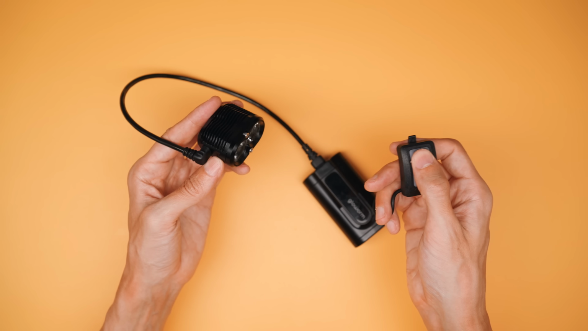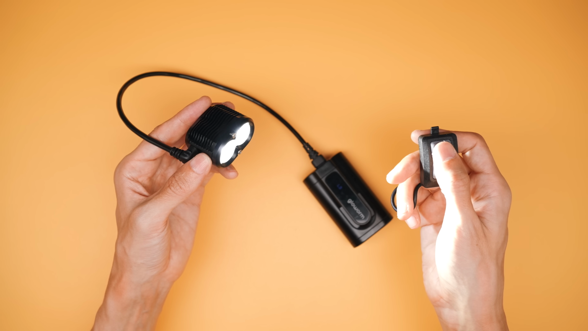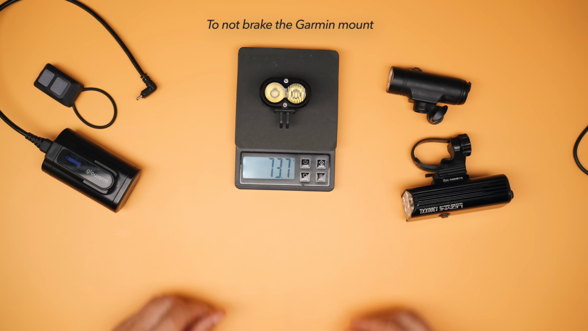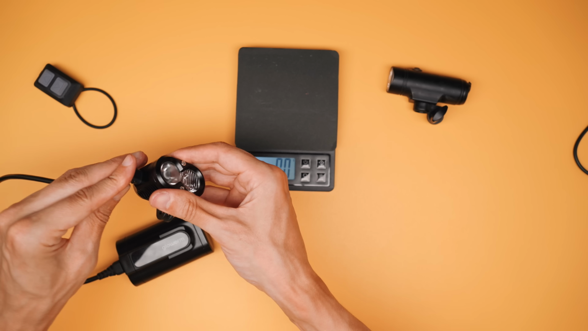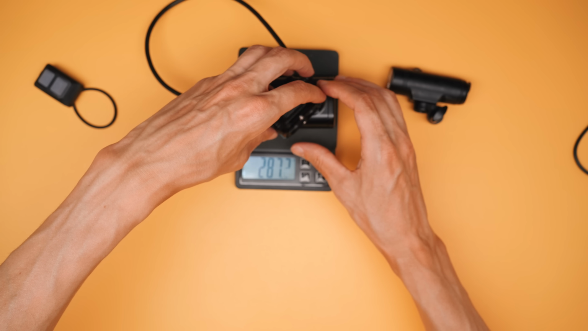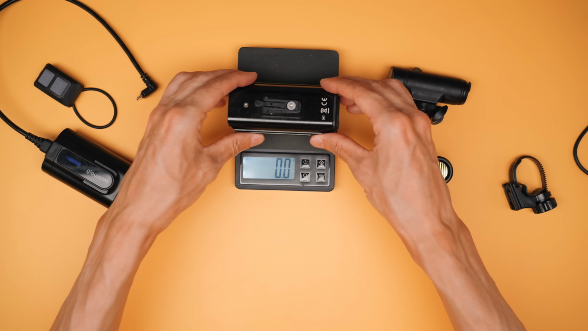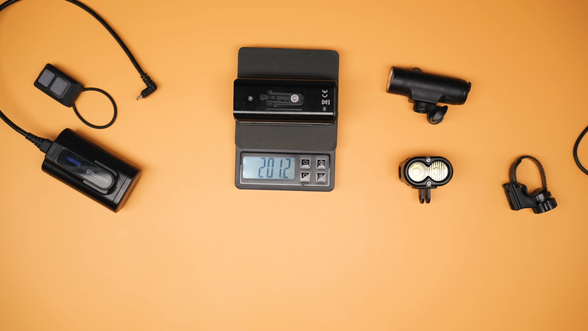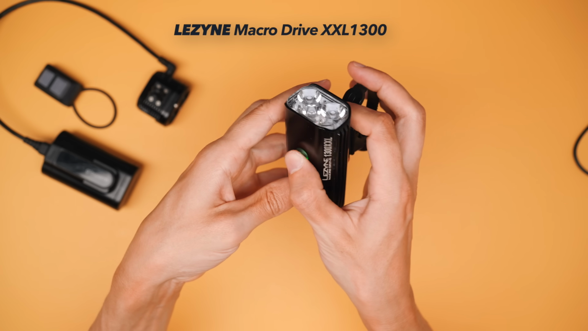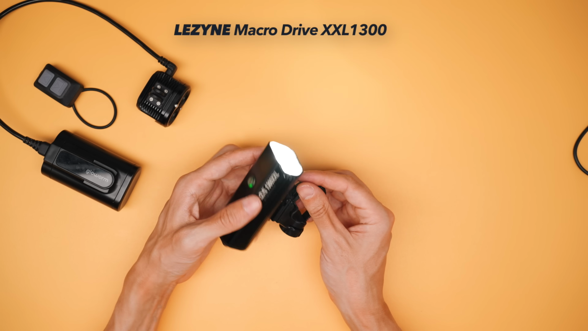And as you might imagine, those modes are easily controllable with a wireless remote that I strap to the top of my handlebars. When it comes to weight, what is critical to me is the light unit itself. That's 72 grams. I have no worries about breaking my Garmin mount with this. The complete system weight is around 285 grams, which in all honesty is heavier than what this is replacing, my old Lezyne Macro Drive XXL 1300, I think it is, which I was very happy with as a light, so to speak, but getting that brick away from the handlebar is well worth the weight increase for me personally.